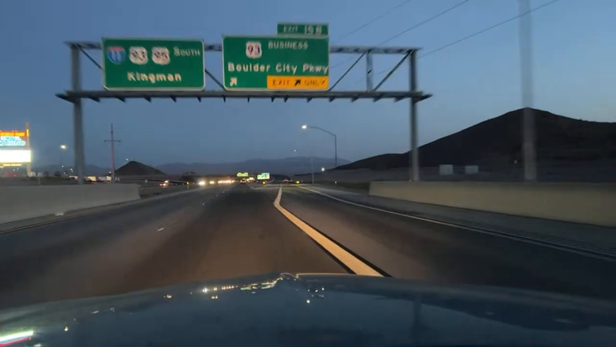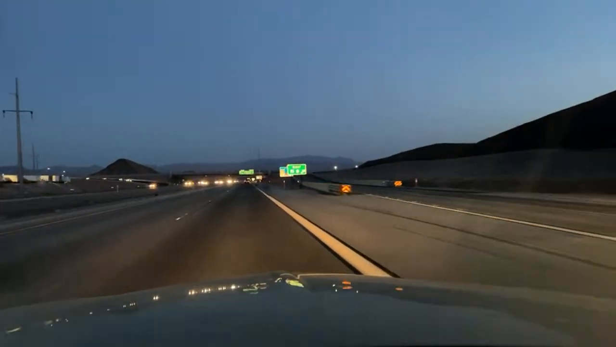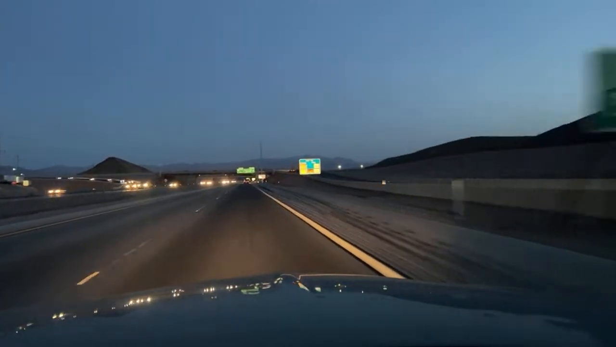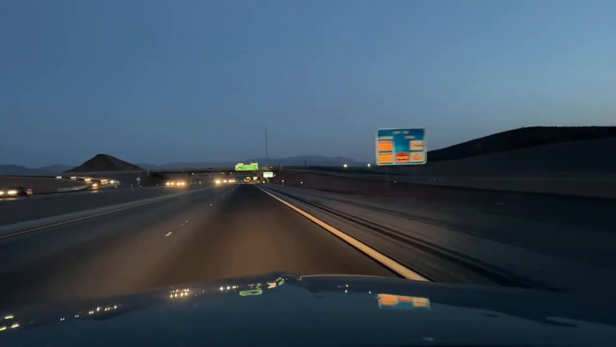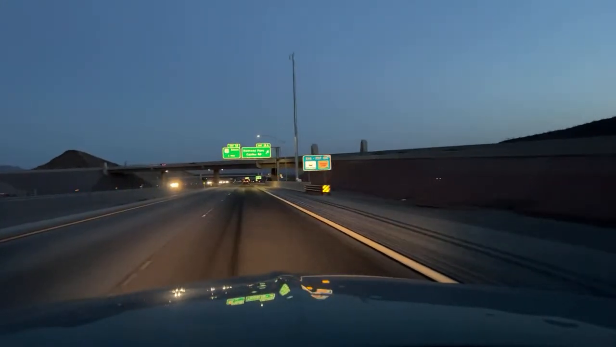We have, if we go right, we can head through Laughlin, Needles, down that way, or we keep going straightish, which takes us through the dam area. Remember to pay your casino loans. I will. I'll get right on that.